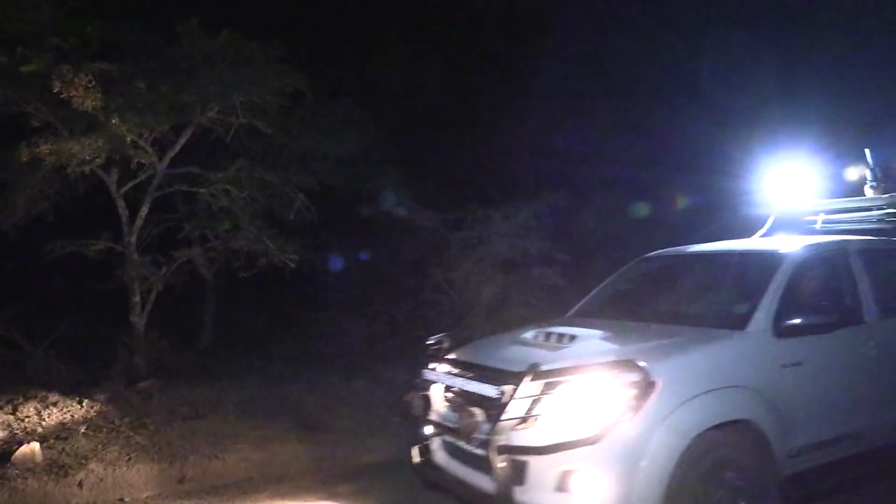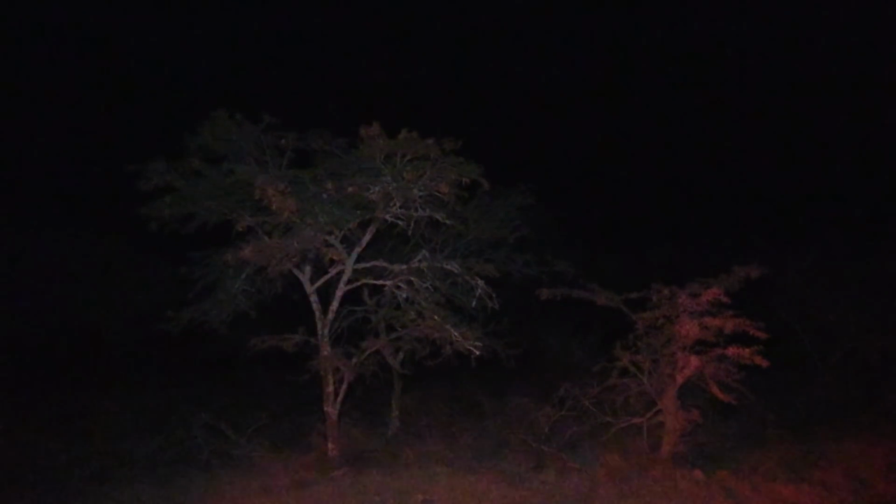There you go, he's down. We're not even probably about 100 meters from the house, and we've already got our first hare, so it looks like we're gonna have a good night tonight. Just gotta stay at it, keep driving, and I think we might get a good bag tonight. We all had the feeling that we were going to be in for a good night, but man, were we in for a treat.